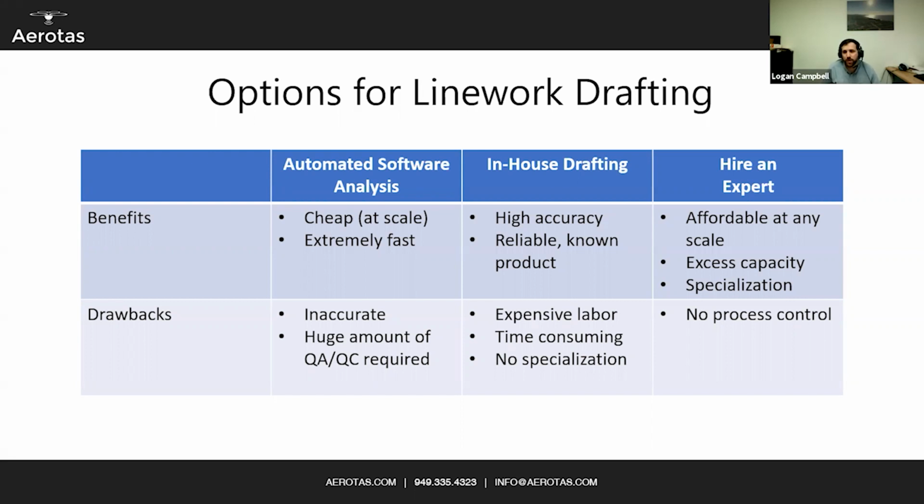Or you can hire an expert, again, shameless plug, like Aerotas, where we have photogrammetrists that work on photogrammetry, CAD techs that work exclusively on extracting data from point clouds, and then our CAD drafters that actually bring it all together in CAD. And that makes it much more scalable and affordable because we have all of the excess capacity to do that. But the downside being you, of course, have no process control.